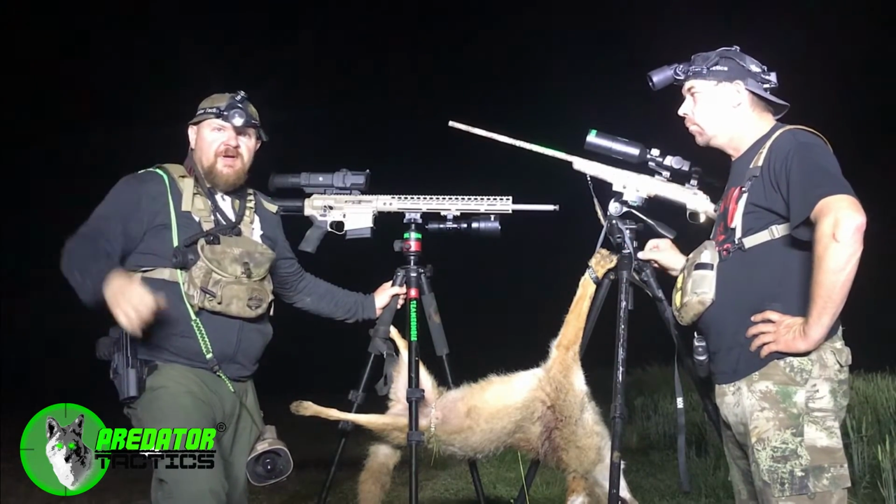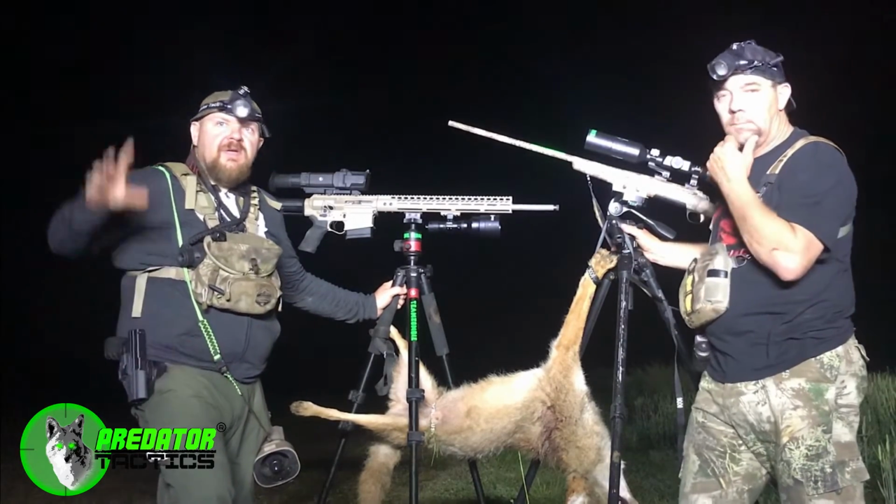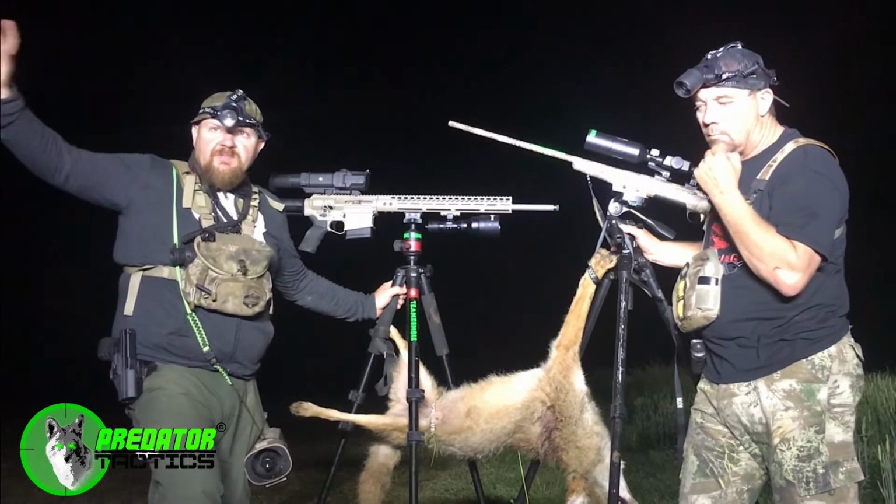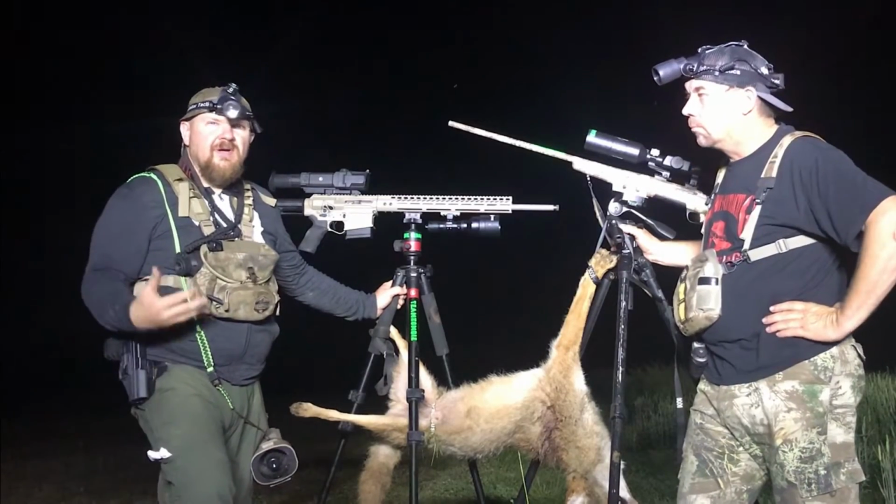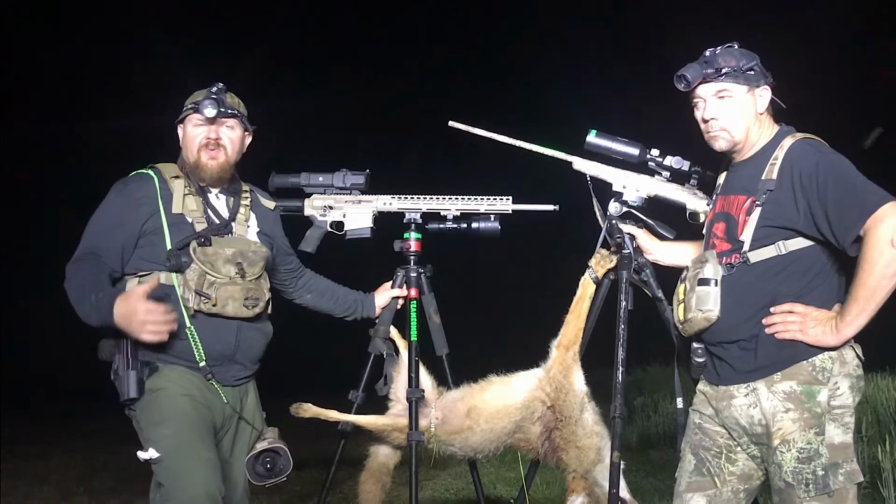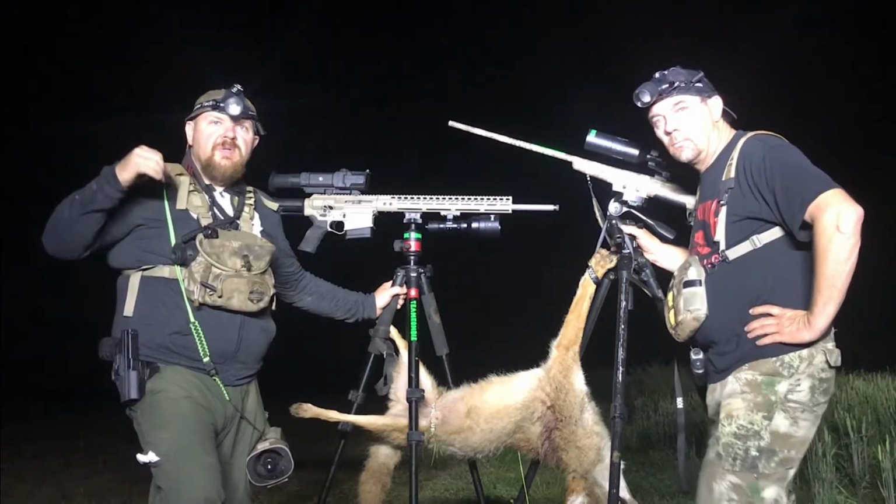We went over there and I did a long male howl, had an old dog answer on the next property, and then we heard some pups, and then another one answer. We were sitting there scratching our heads, and they didn't come. We said, what do you want to do? Go to the next spot, or milk this one out? So we milked this one out and moved a little closer to them.